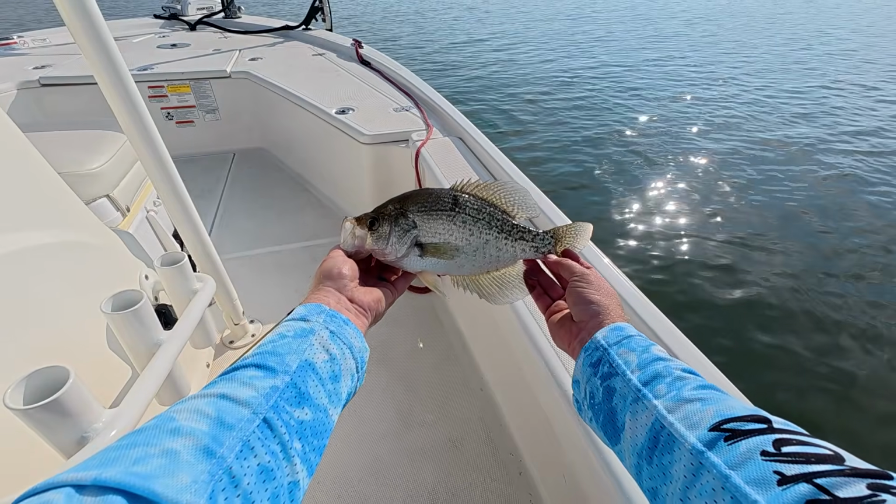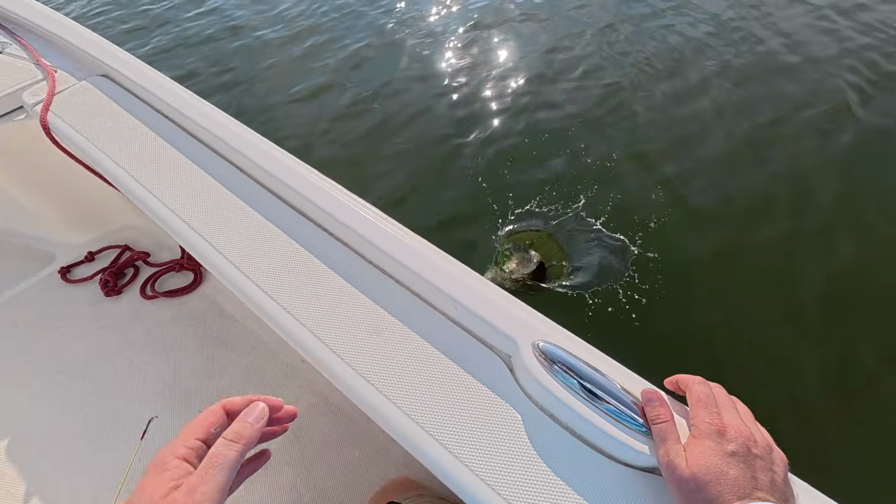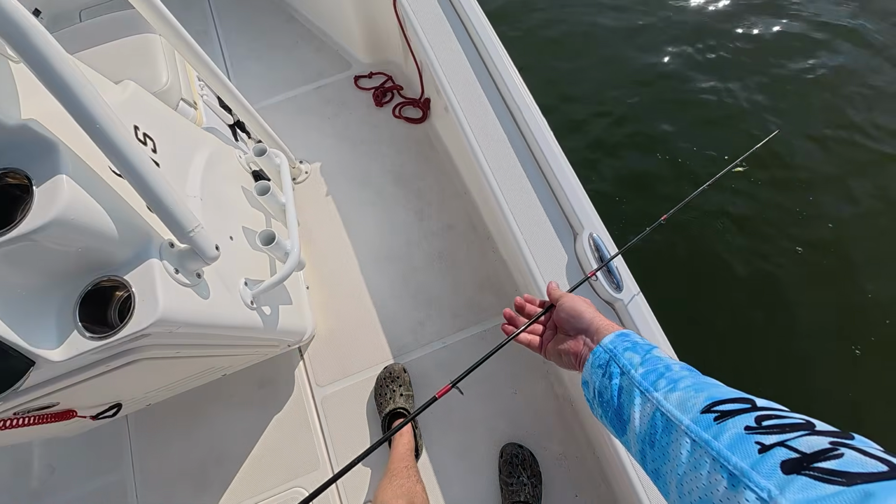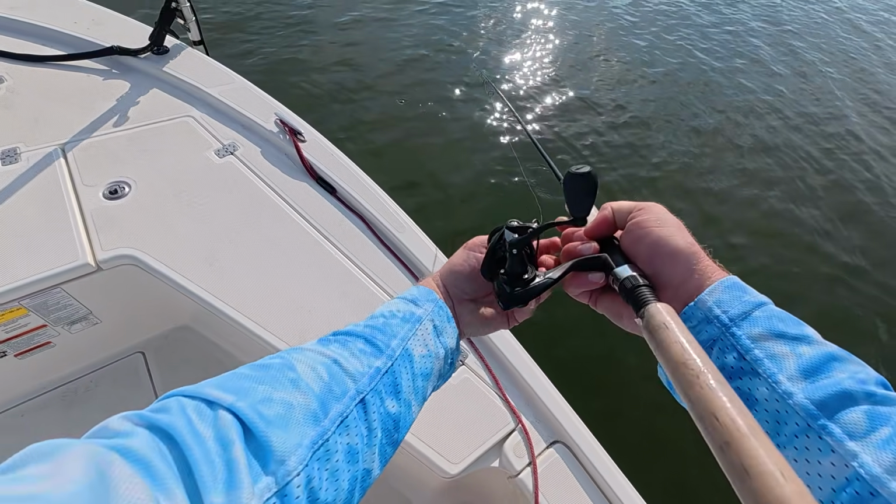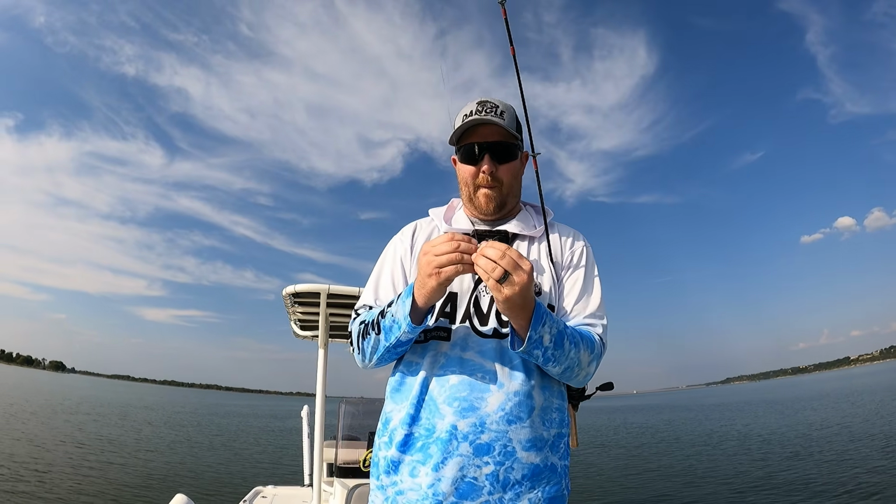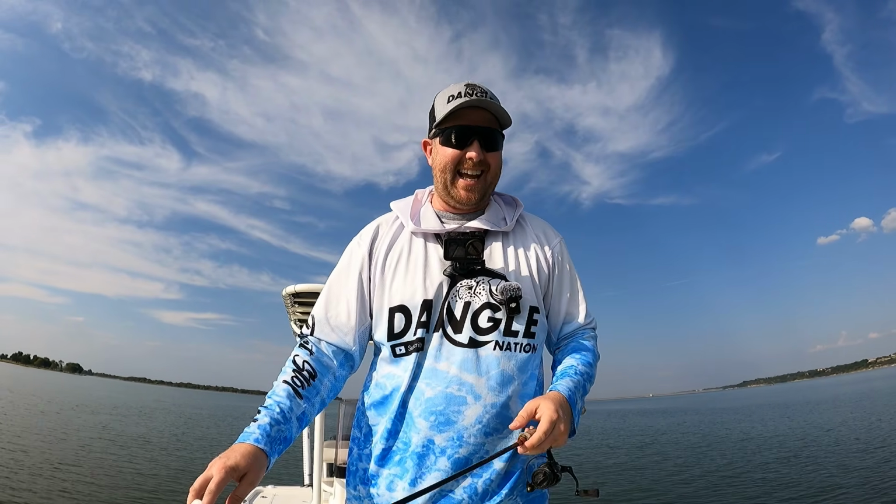Oh, y'all see that fish? Let's get him back in there. Are you kidding me right now? These fish are fired up, dude. These fish are fired up. Okay, guys, let me drop back down there. So that was a dandy. Mama wanted to eat that.